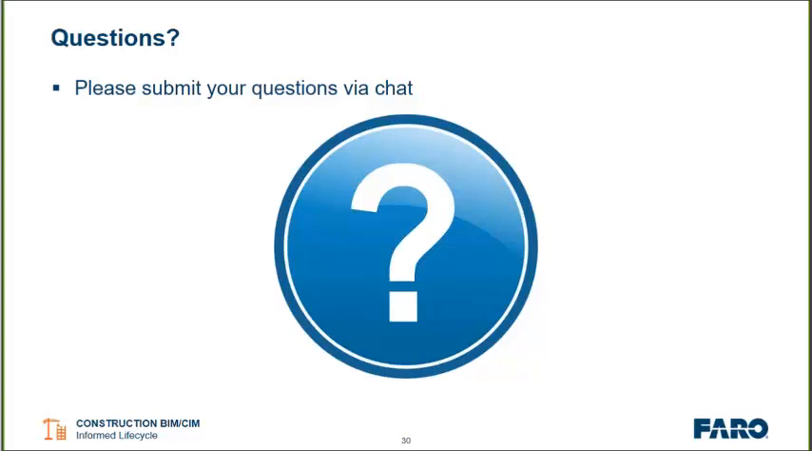And our final question, and we're actually getting pretty close to the end of our hour. How long does it take to upload a typical project or scan? Great question. So the answer to that is variable. It's going to be dependent on the quality of the scan data you have, the size of the scan data.